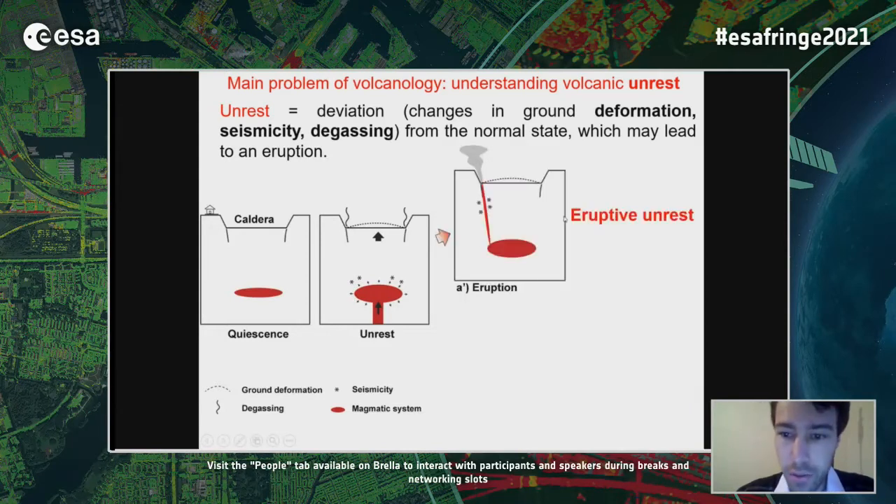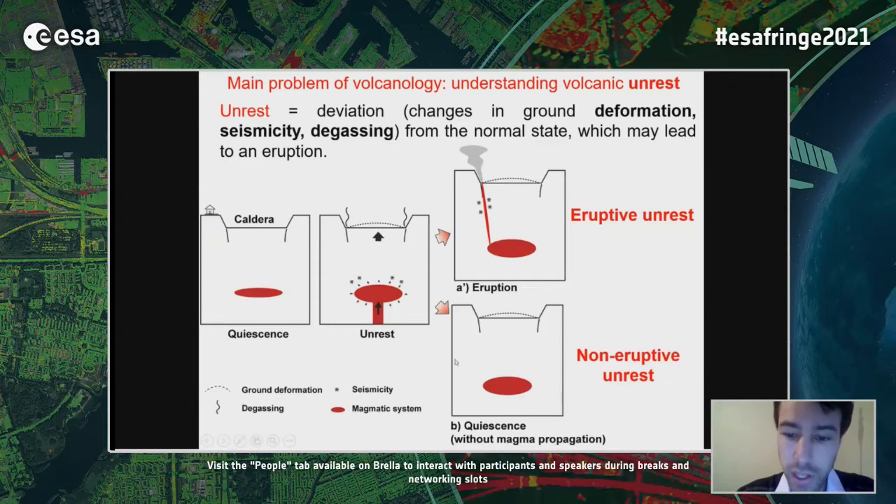Unrest can lead to an eruption, otherwise the new magma may stall and the volcano returns to its quiescent stage. Therefore, understanding the nature of unrest is fundamental for the evaluation of volcanic hazard, and to pursue the same, it is equally important to study both the eruptive and the non-eruptive unrest.